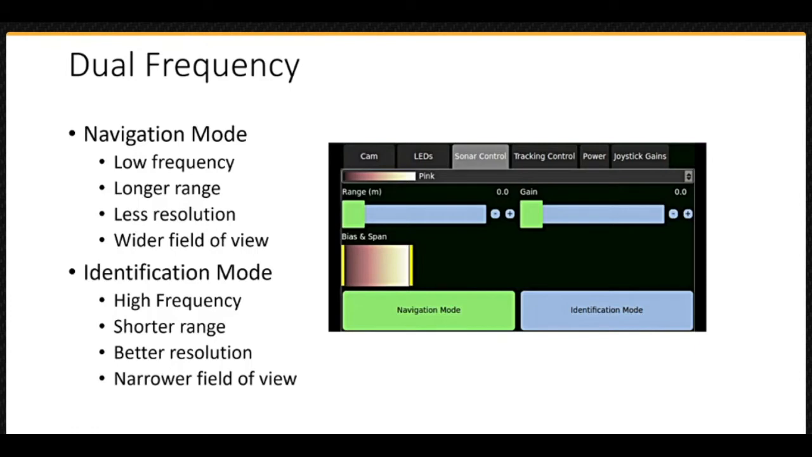When searching for objects or for general navigation, navigation mode is preferred. Once a target is observed, switching to identification mode will provide more details to help identify what the object is, as long as you can get close enough to be in range.